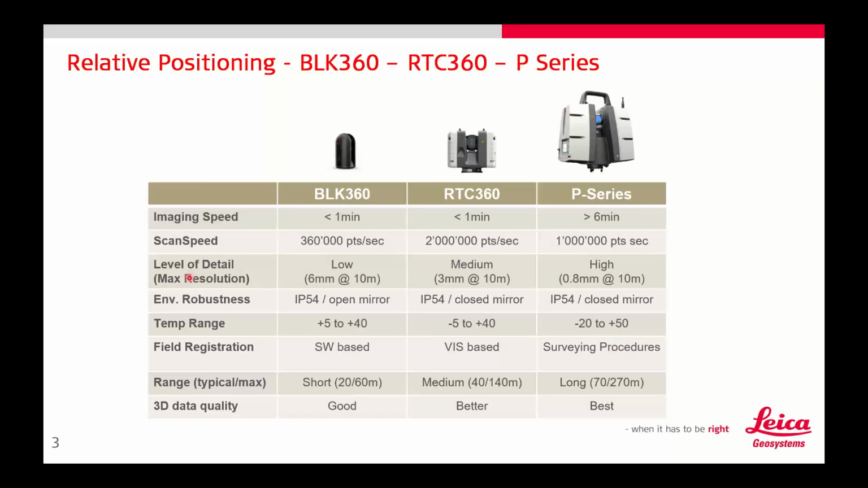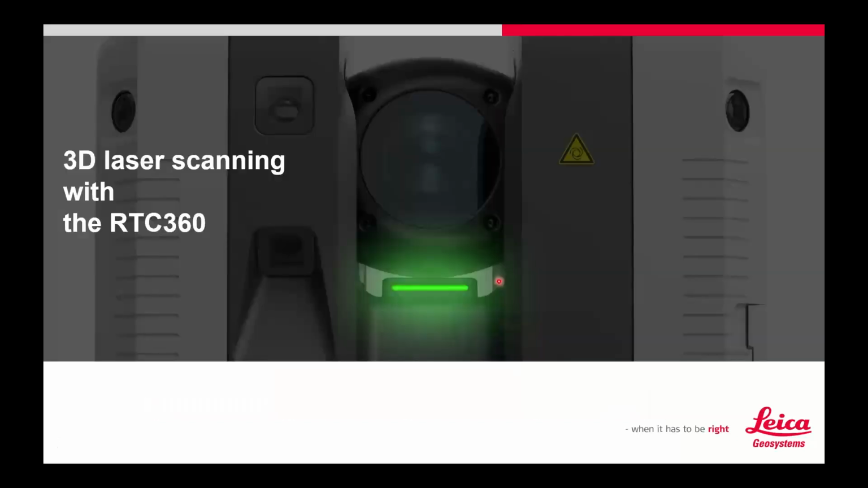Also, the one thing I should mention here is your resolution. Something like the P-series can get sub-millimeter for a high resolution. So you're getting points between each other at less than 1 millimeter apart, whereas something like the RTC, you're looking at a few millimeters at high res. And like I said before, we're going to talk about the RTC today.